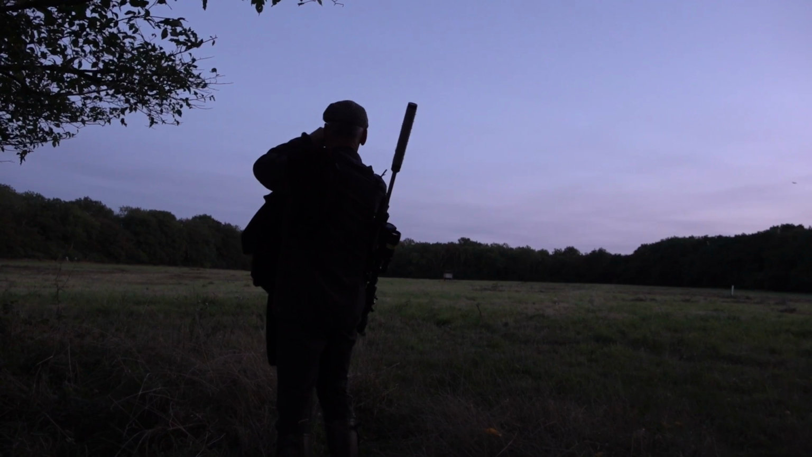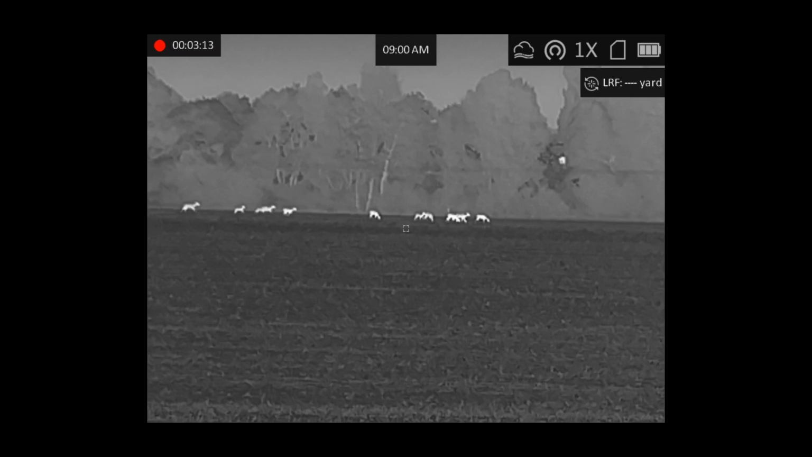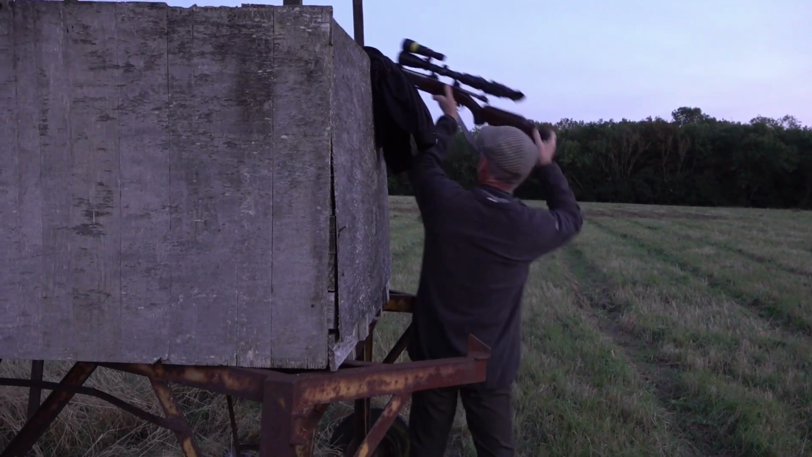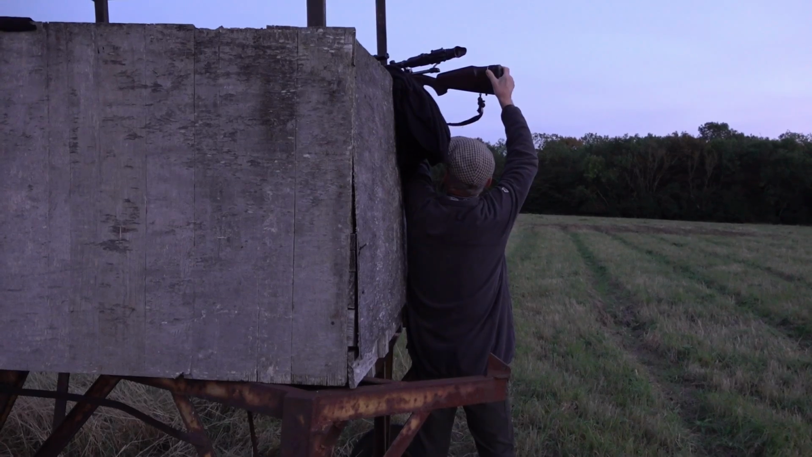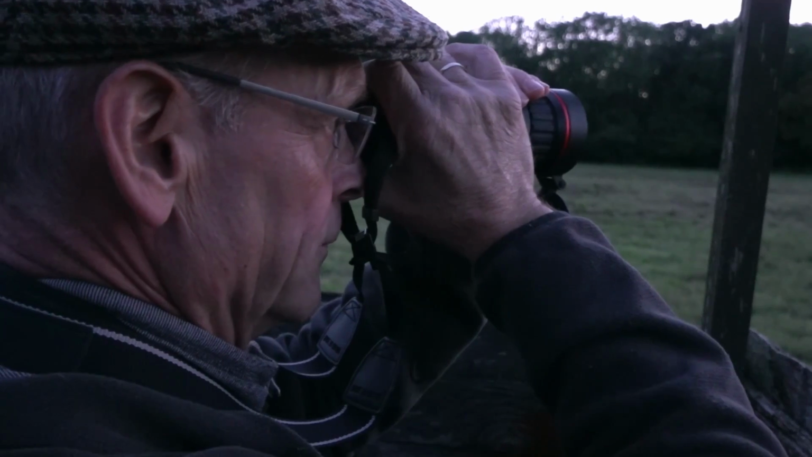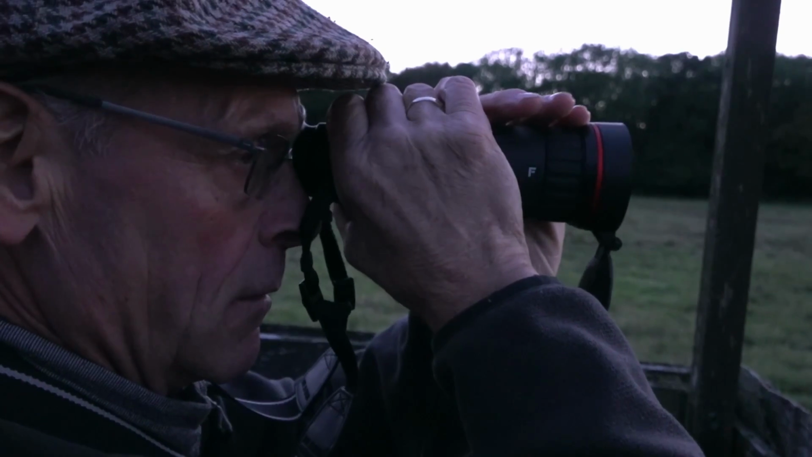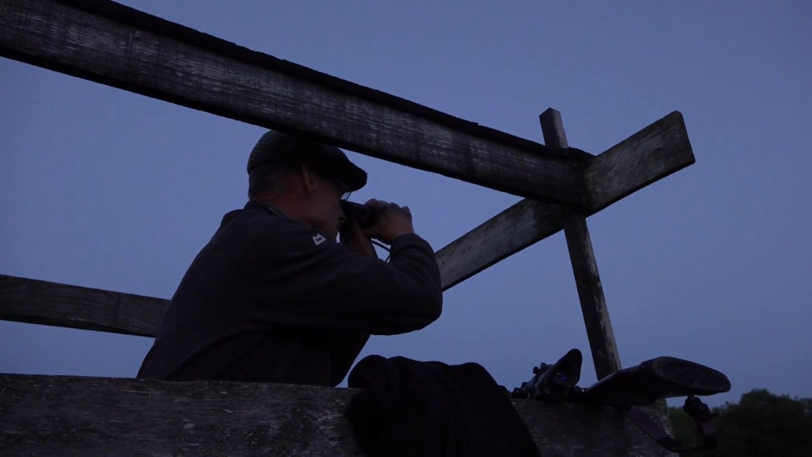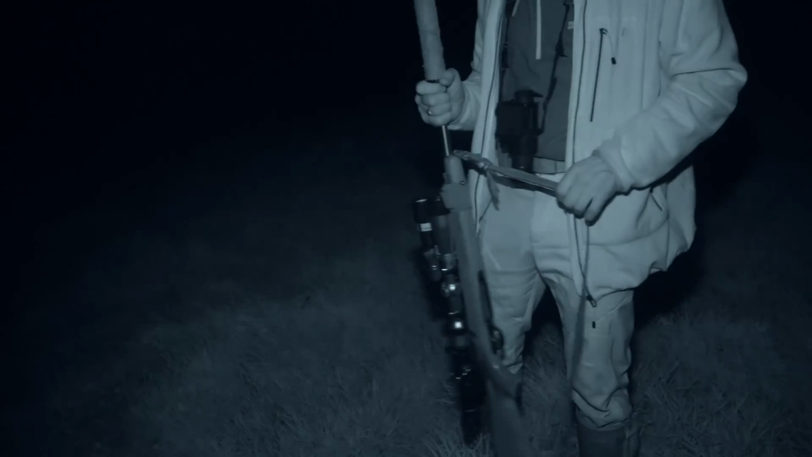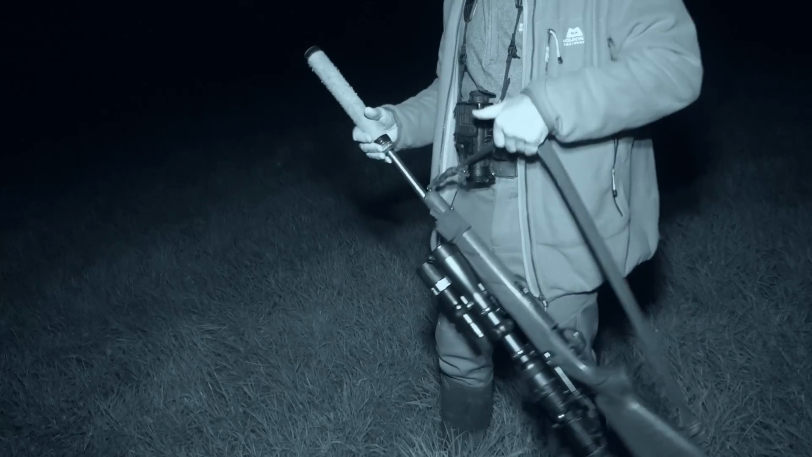Deer stalkers are rightly sensitive about the possibility of people using new thermal kit to shoot deer at night, which is illegal in England. Ignore the timestamp on the thermal. Nigel hasn't had a chance to set the spotter's clock to the right time. Yeah, now I've got used to it. It's easy to use. Get your fingers in the right place with the button. At this point, our camera can't cope with the fading light, so we switch to night vision mode.